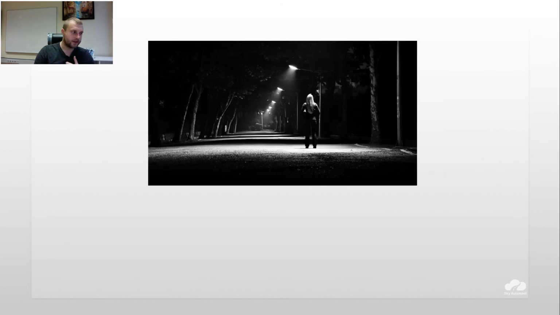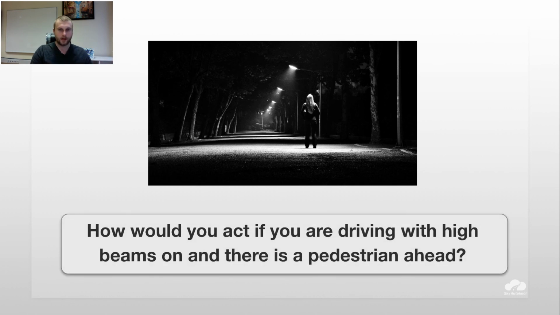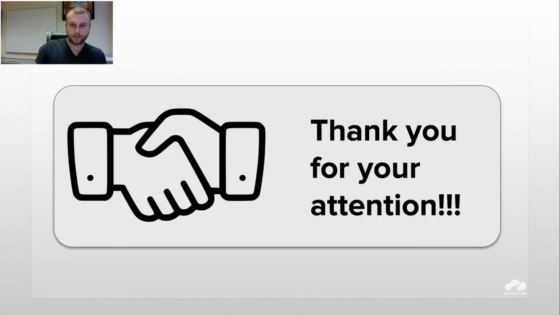If we have casual pedestrians, of course, it's not necessary to turn them off. They are not using vehicles, they're just walking. If somebody is using a vehicle, then yes, you have to turn the high beams off. So for pedestrians, it's not necessary.